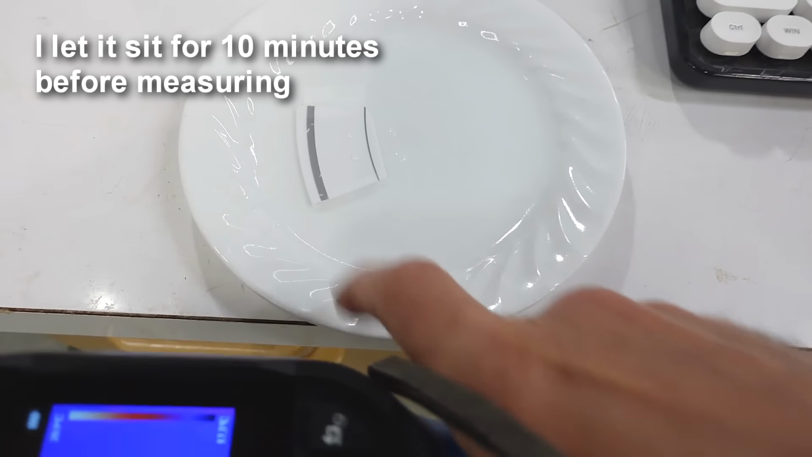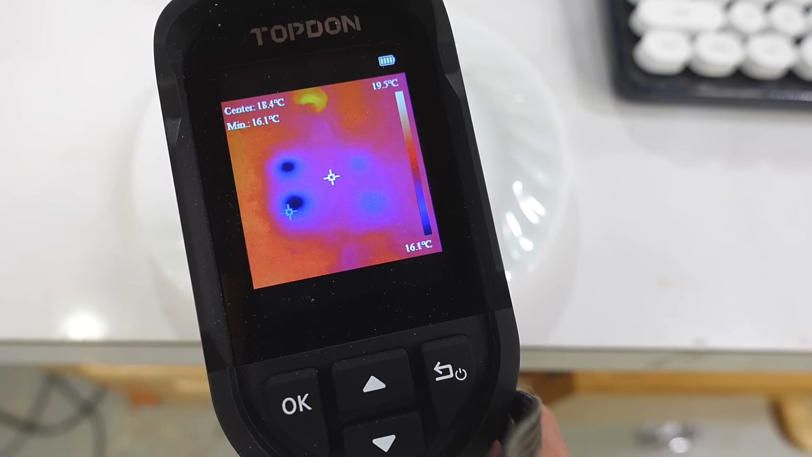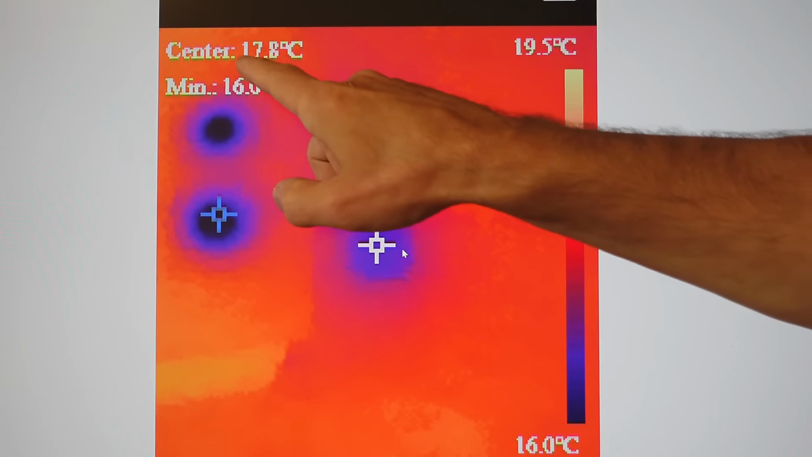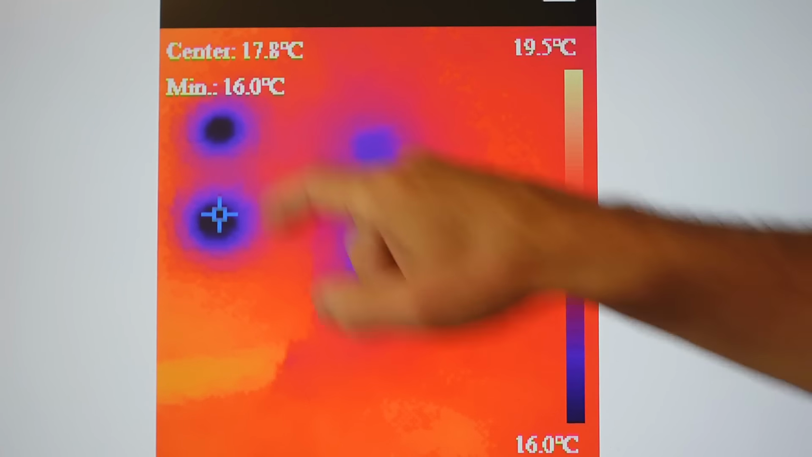And with the plastic on the left, we can see those drops are way cooler than the drops on the right, which are on the ceramic. And looking at that more closely, at the center I've got the ceramic dish at 17.8 degrees, but the cold spot is the plastic dish at 16 degrees. So the drops on the plastic dish are cooler because it's not as good at conducting warmth to them.